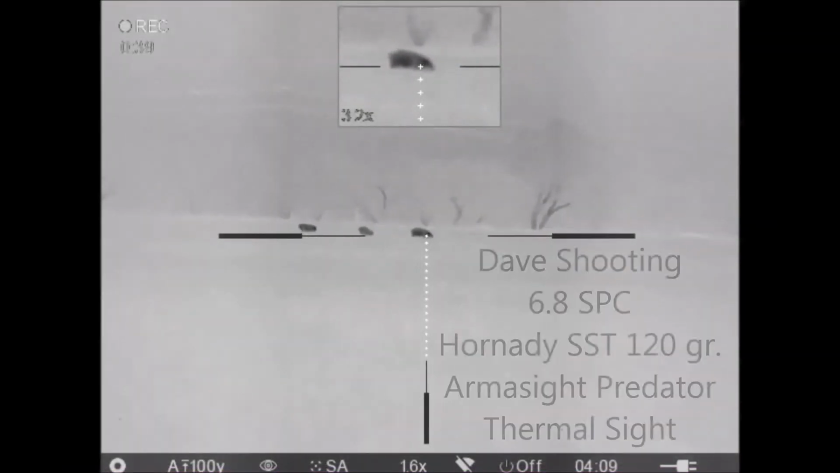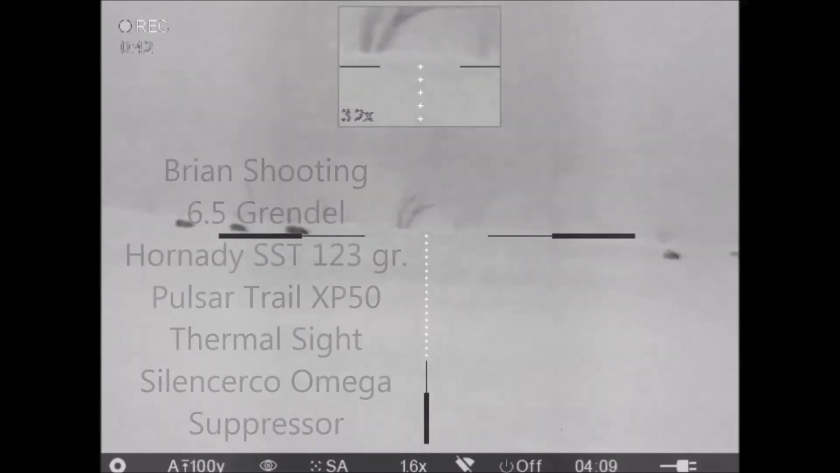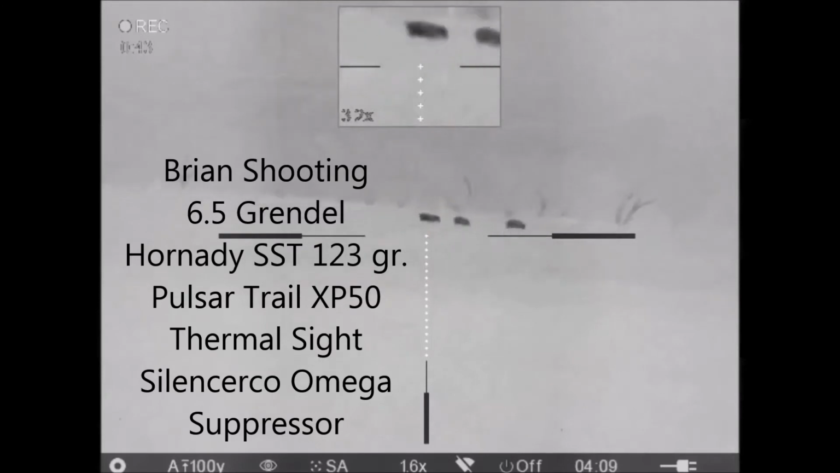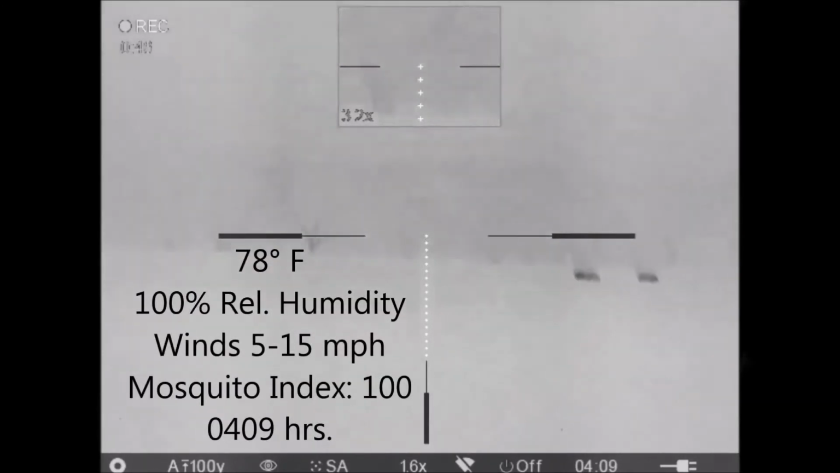Here we're making our final approach on the hogs, and now we've gotten set up. The conditions were not all that favorable for us. The wind worked for us, but otherwise it was hot, it was humid, and the mosquitoes were absolutely terrible. They were eating us alive as we made our approach and while we were doing our hunting.